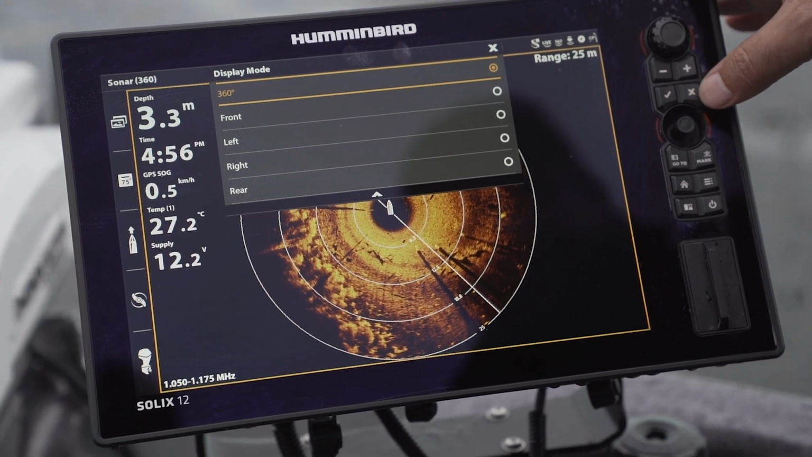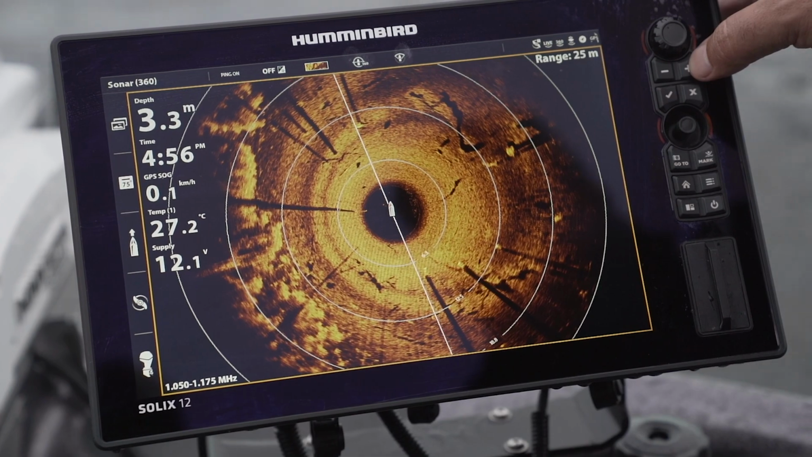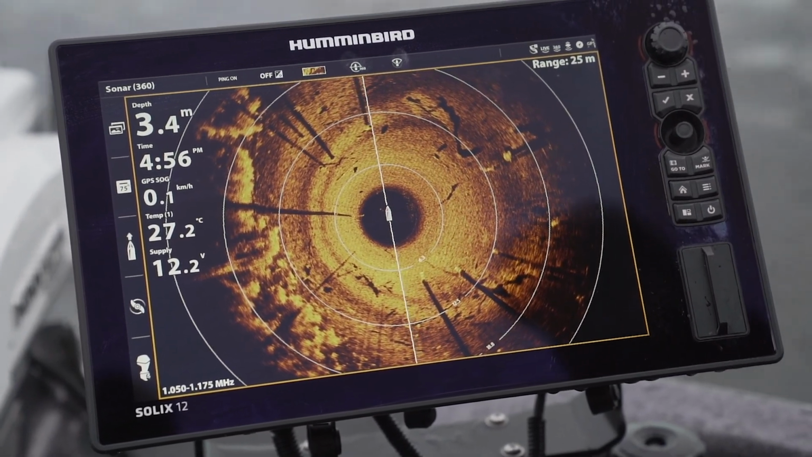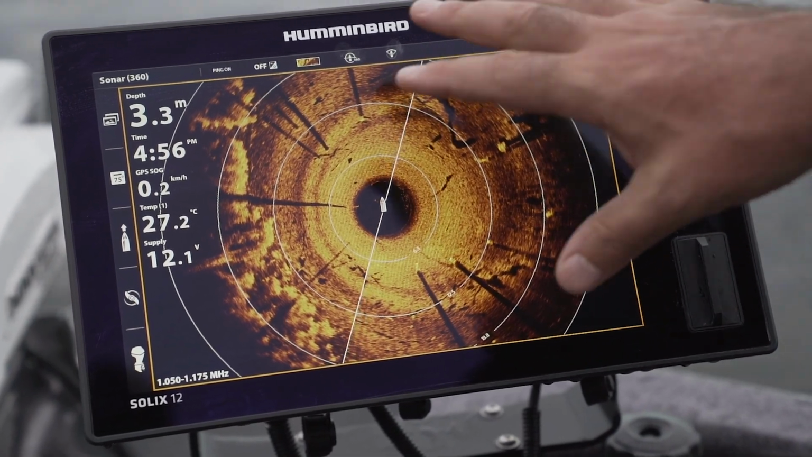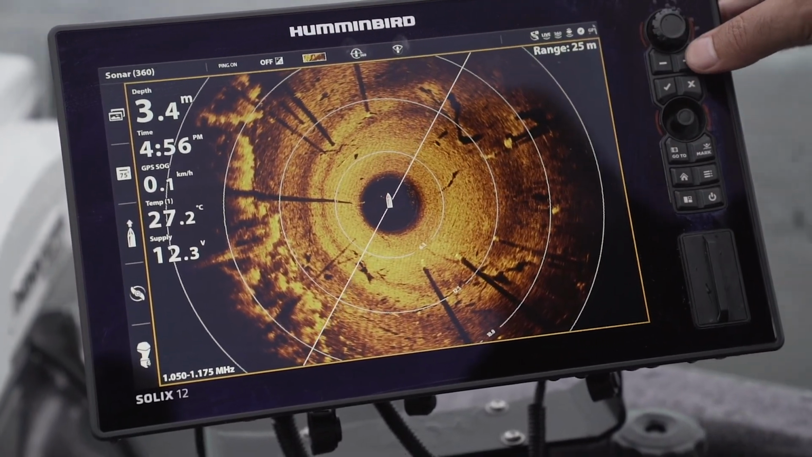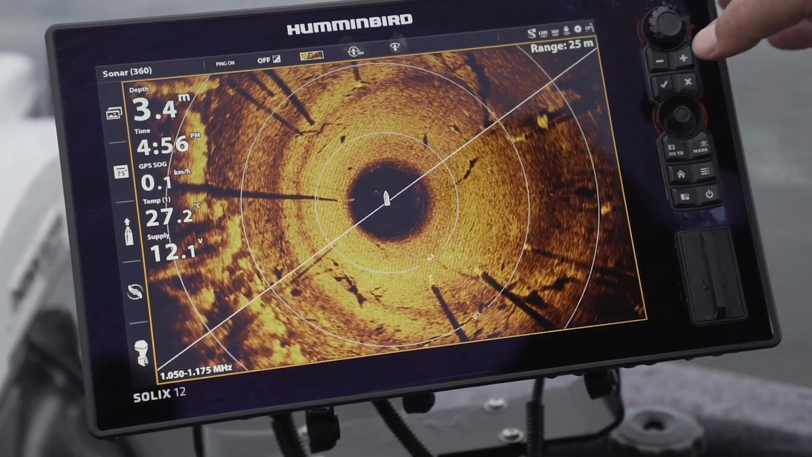If we go back to 360 mode, one of the other things we can do is just push the plus button, and that just zooms it in. So we miss a bit across the top and across the bottom, but we're still getting a really good view, and we can do that a second time. So that's another option as well.